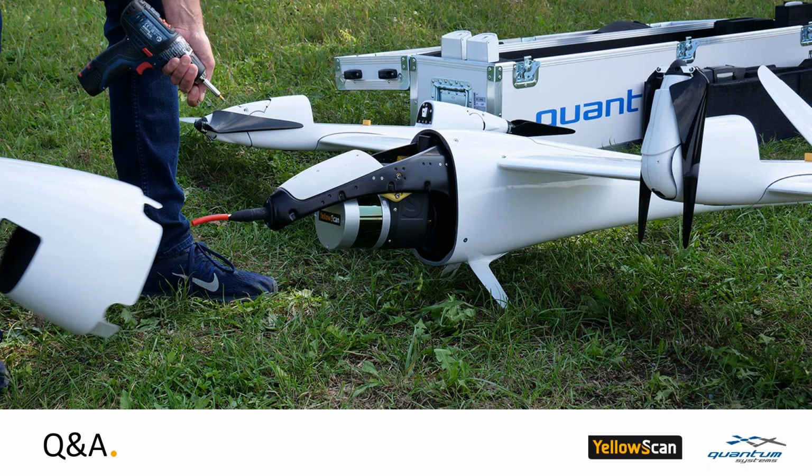For sure, the density is something we can influence with our aircraft. We can fly lower to get a higher density and higher to get a lower density. And if you would please share my screen, Morgan, I can show you what role the altitude plays on data capturing with the YellowScan Ultra.